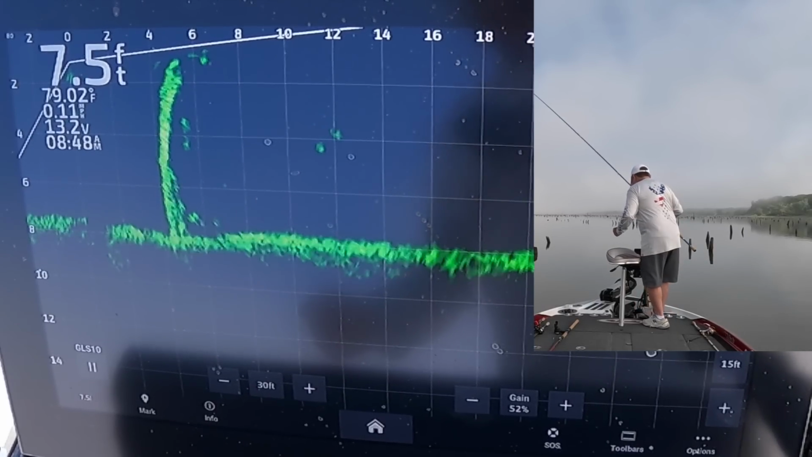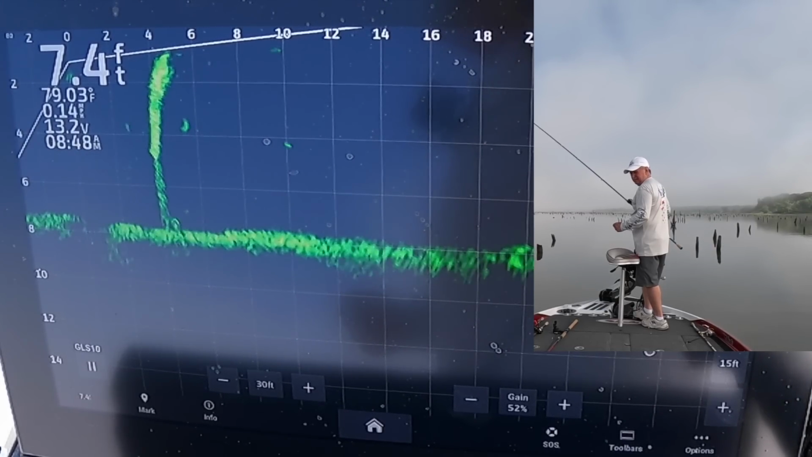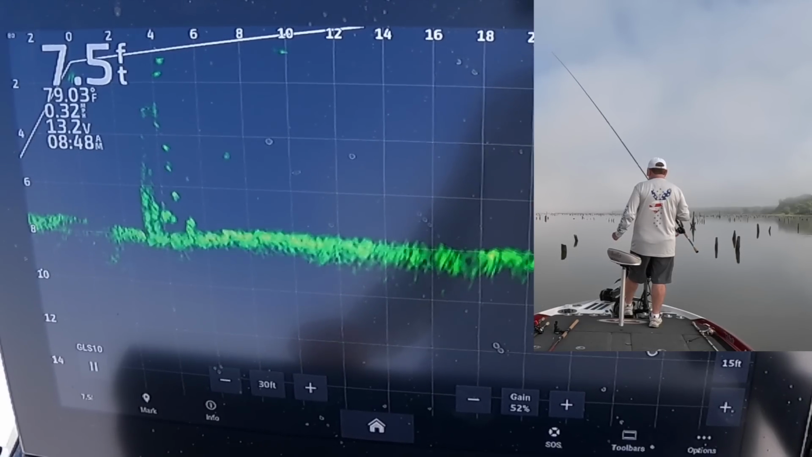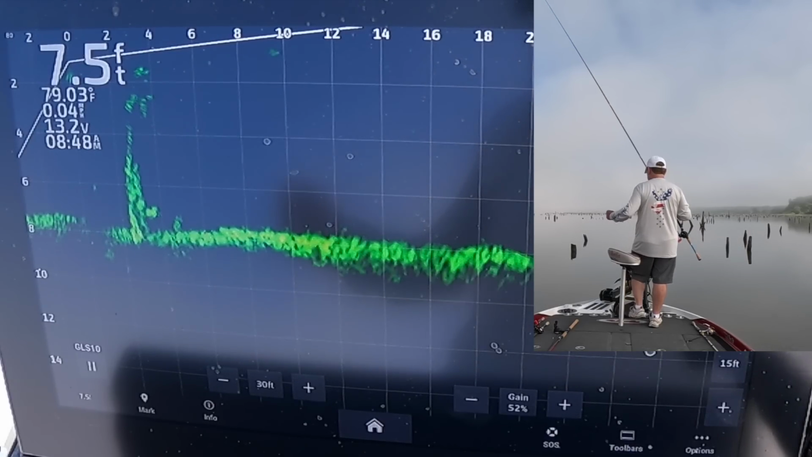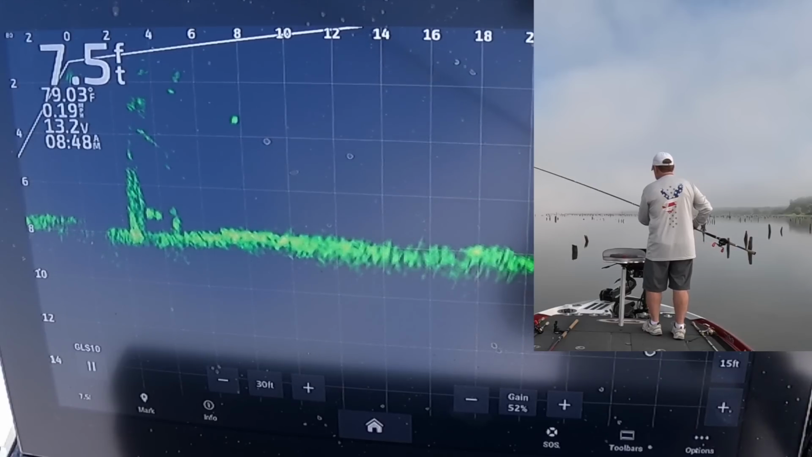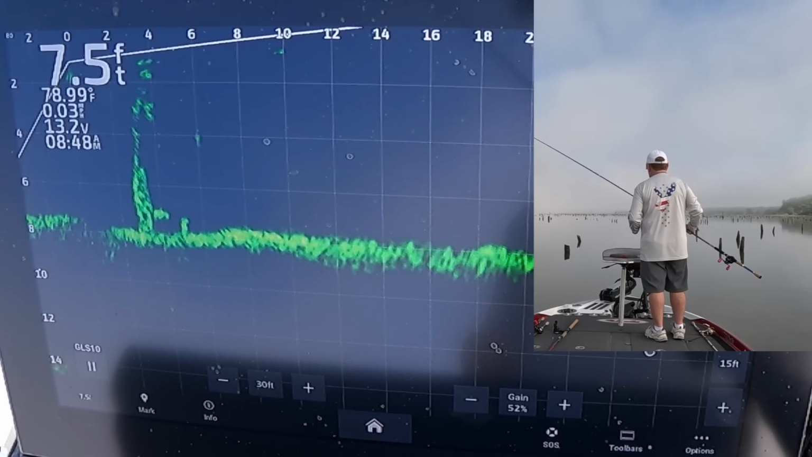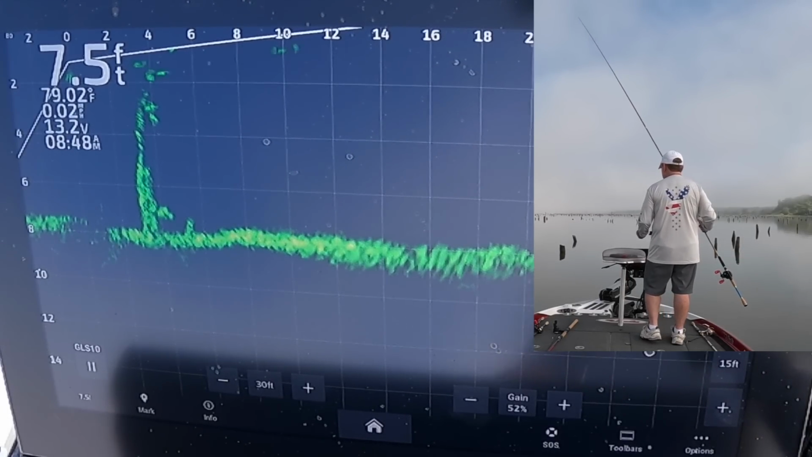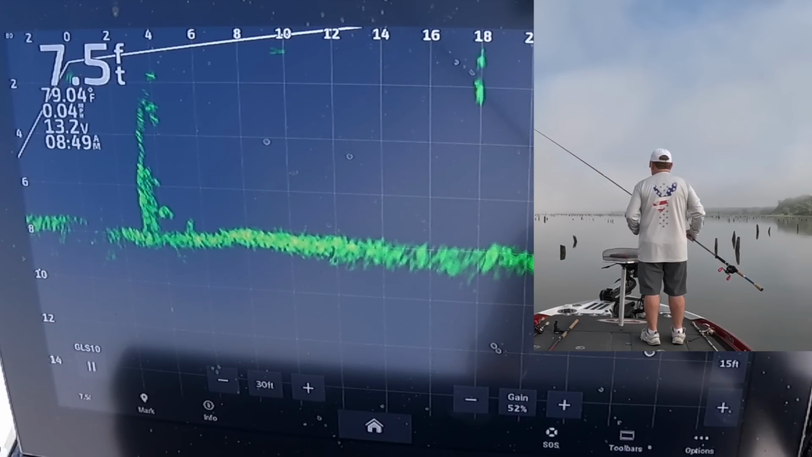Oh, no wonder I'm moving. I don't have my power pole down. I thought I did. Couldn't figure out how that tree kept moving. Sitting right on top of this fish. They get locked on, I'll say that. They don't move. It takes forever to get them to bite.